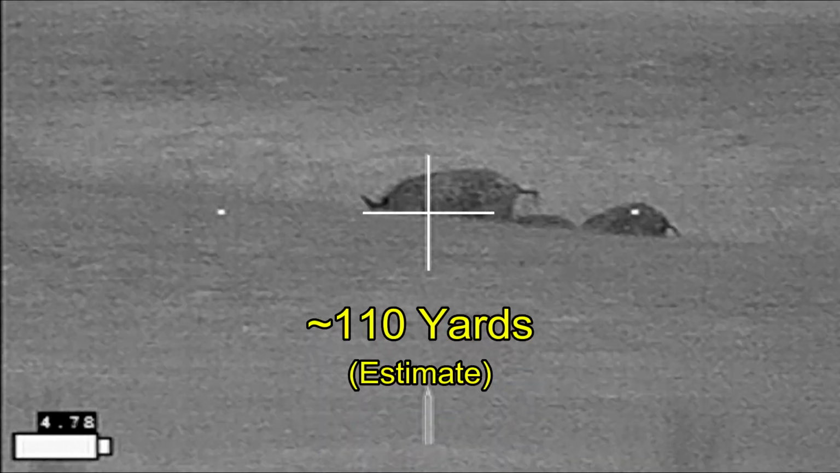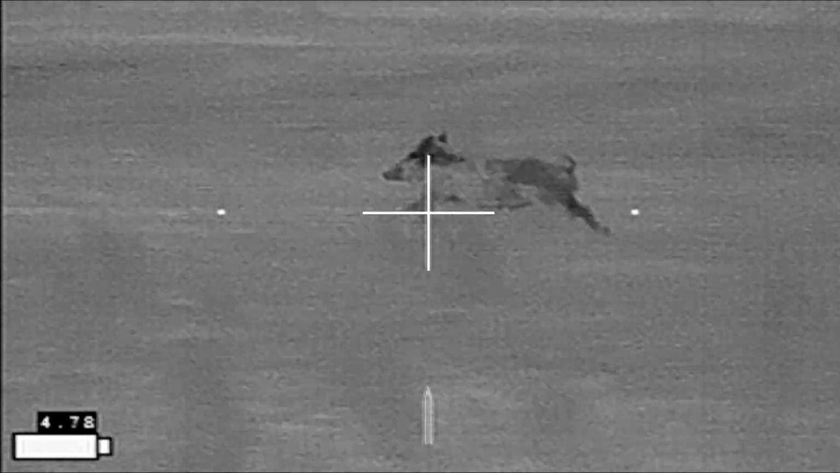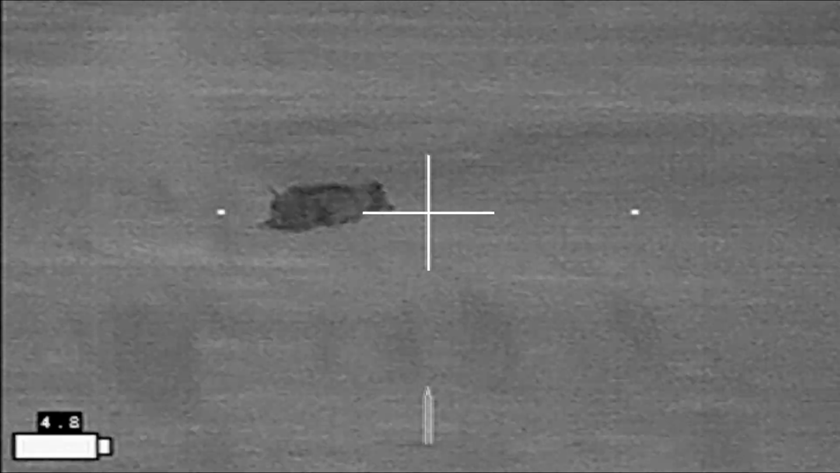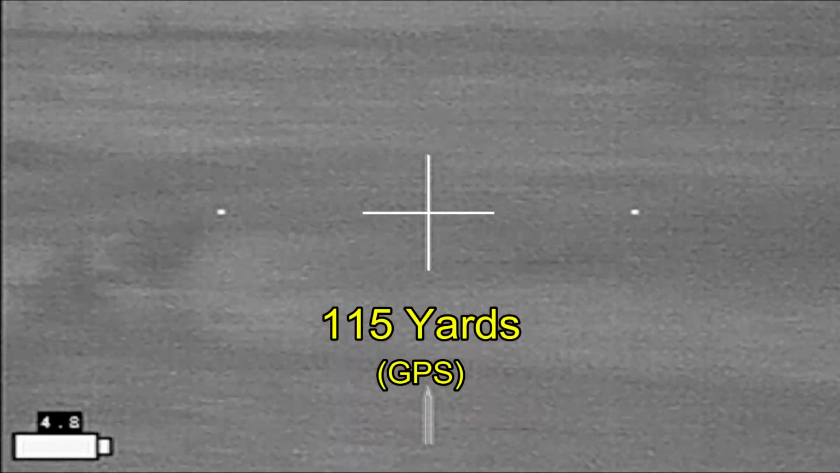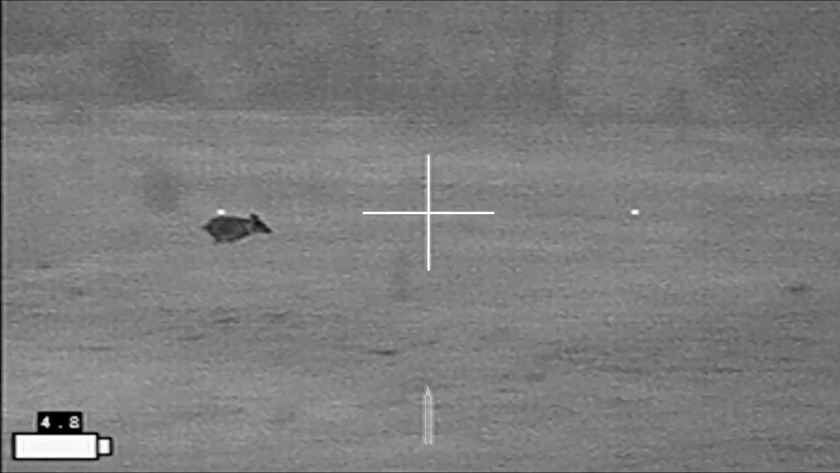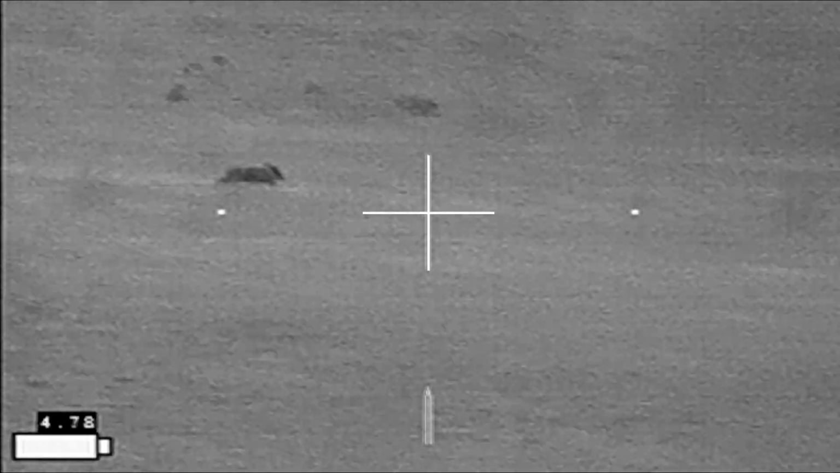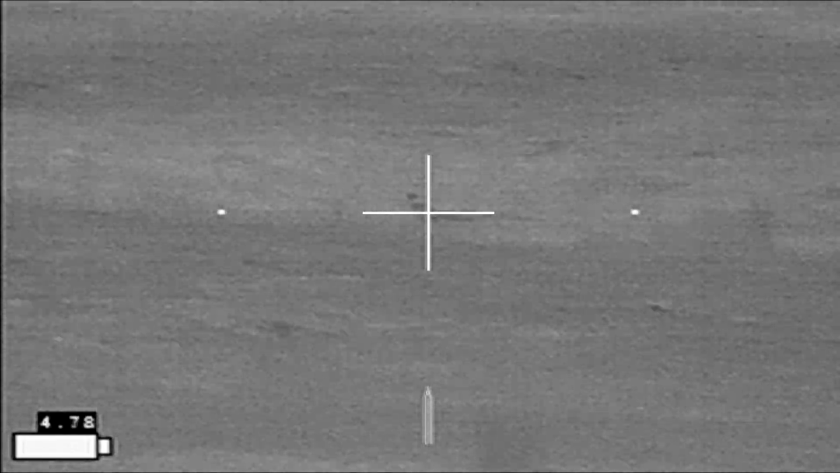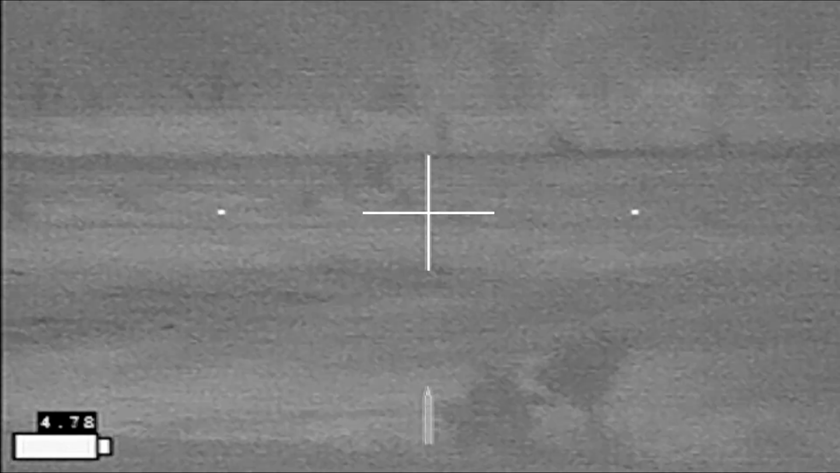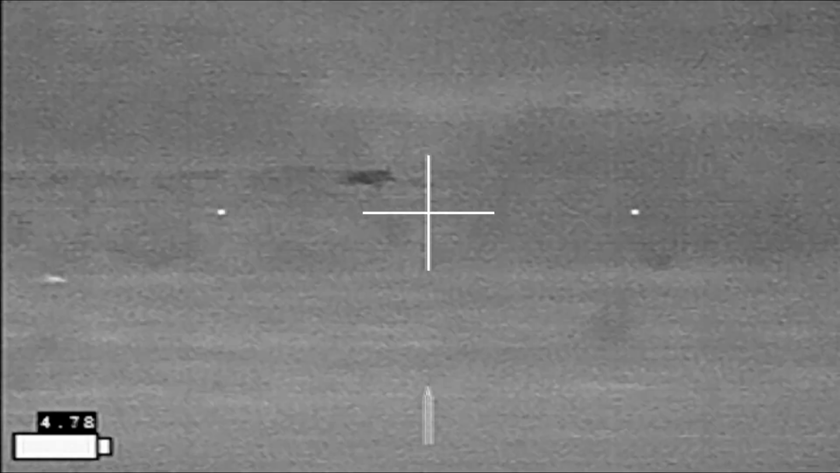I'm going to take this sow. Here we go. I thought that shot should have finished the boar, but it didn't. And I waste 4 rounds on a shoat. The sow is down. No other viable targets.